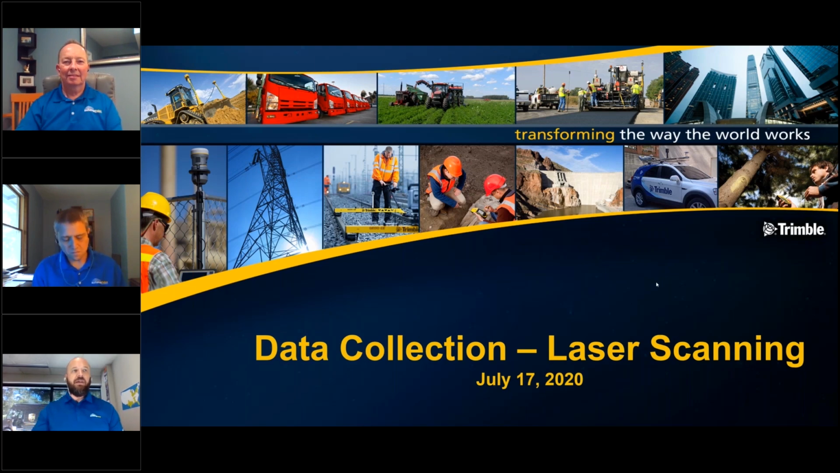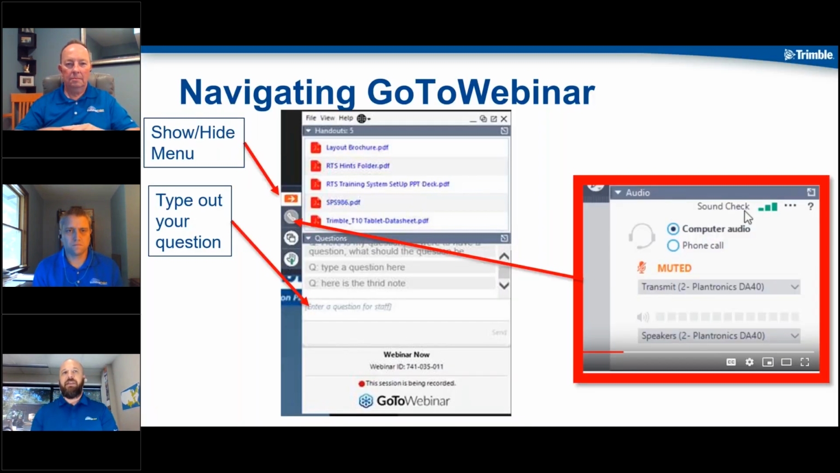We've got a pretty good conversation here about laser scanning. It's a follow-up from our last webinar, which was collecting data. But if you remember, we were doing that all with total stations. Now we're going a little bit further and diving into using a laser scanner.